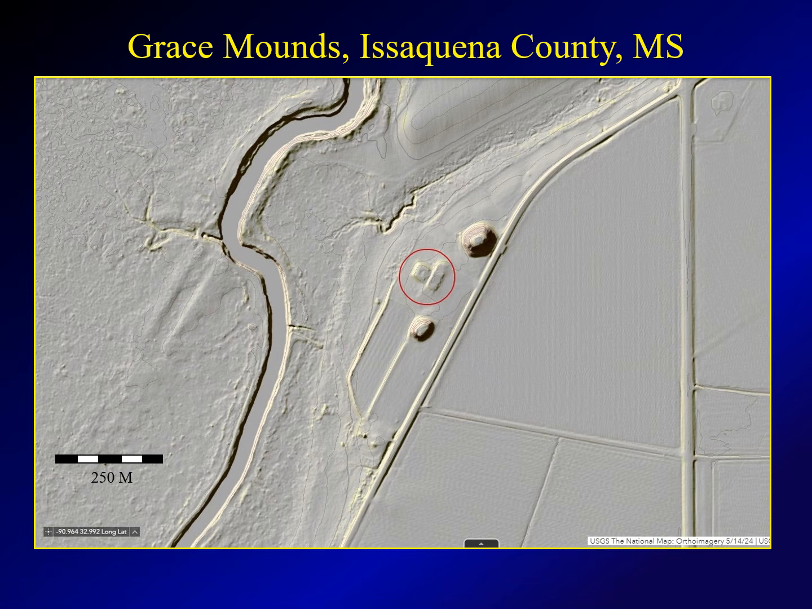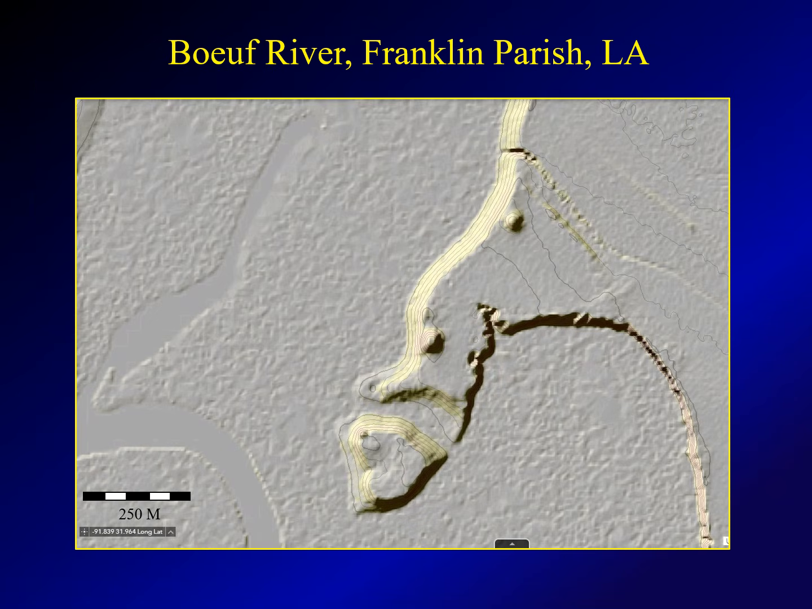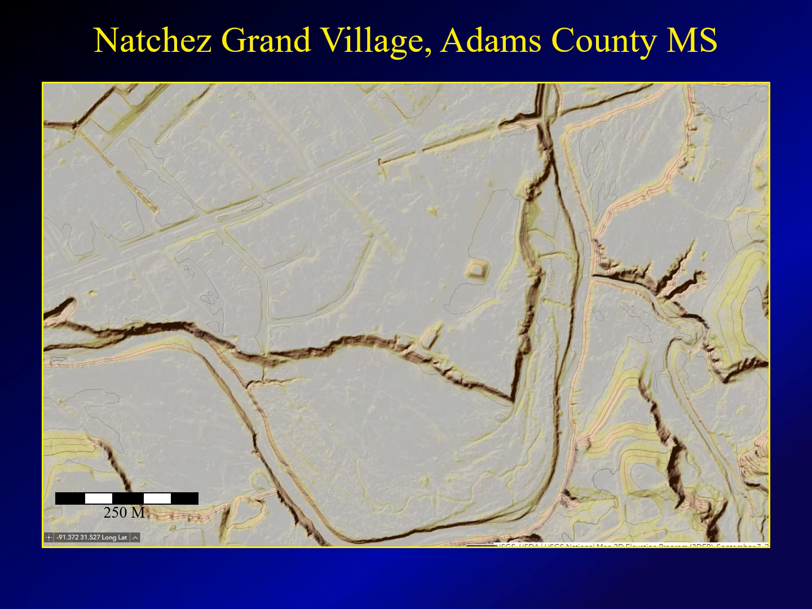These are the Grace Mounds in Issaquena County, Mississippi. Note the circled area is not a mound, that's a modern house site, but there are two mounds at Issaquena. If you draw an alignment between the two, they line up on 34 degrees or 214 degrees. This, it turns out, is a very common alignment. Same alignment you find at Boeuf River, Franklin Parish, Louisiana, 34 degrees, 214 degrees.